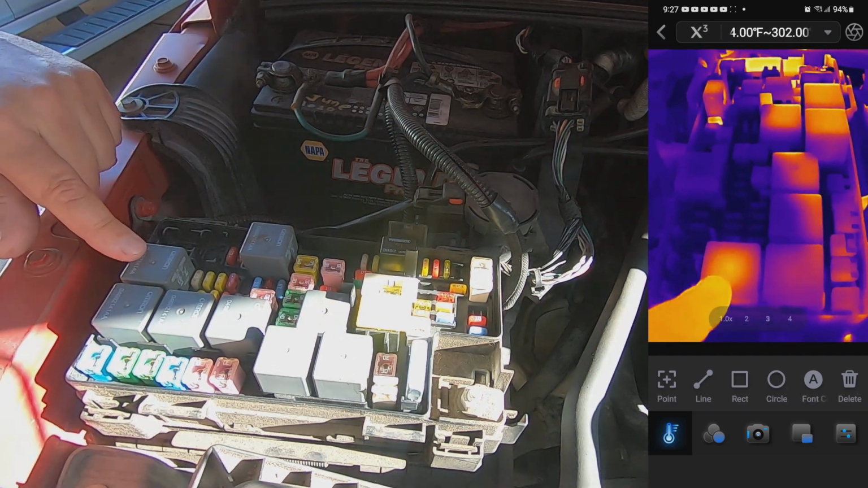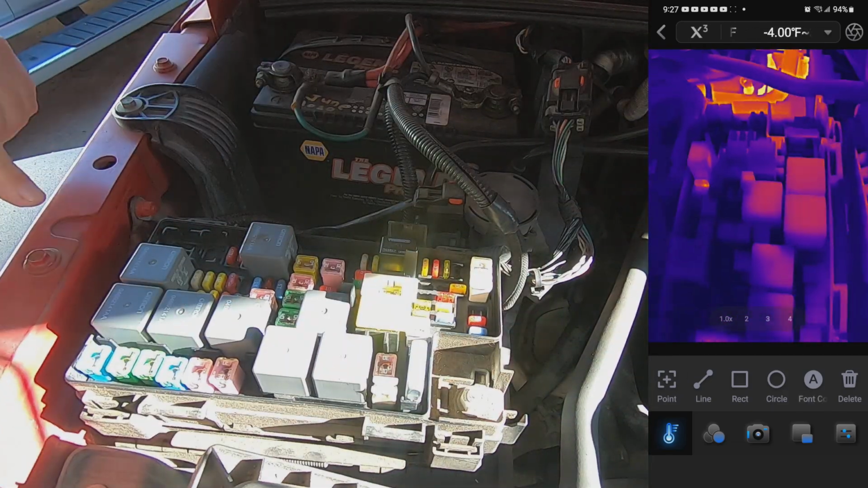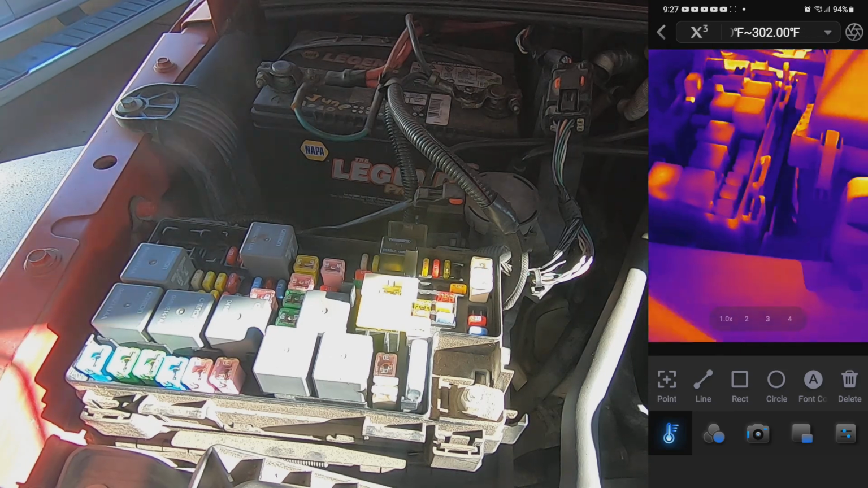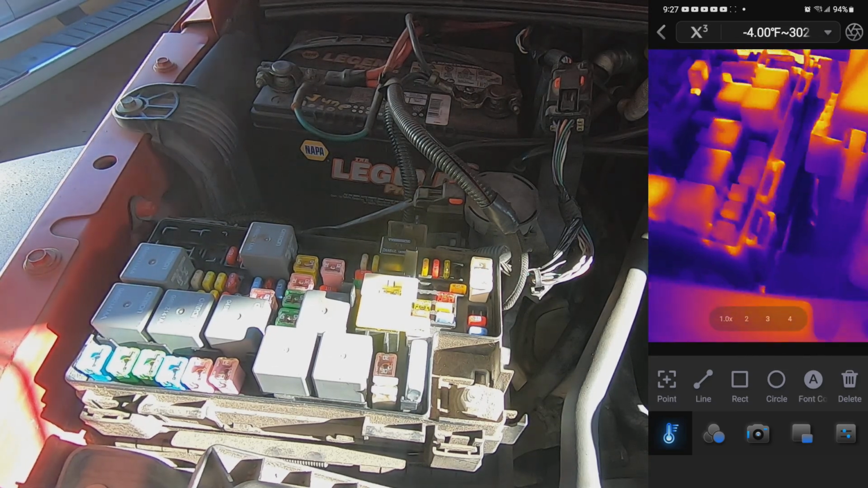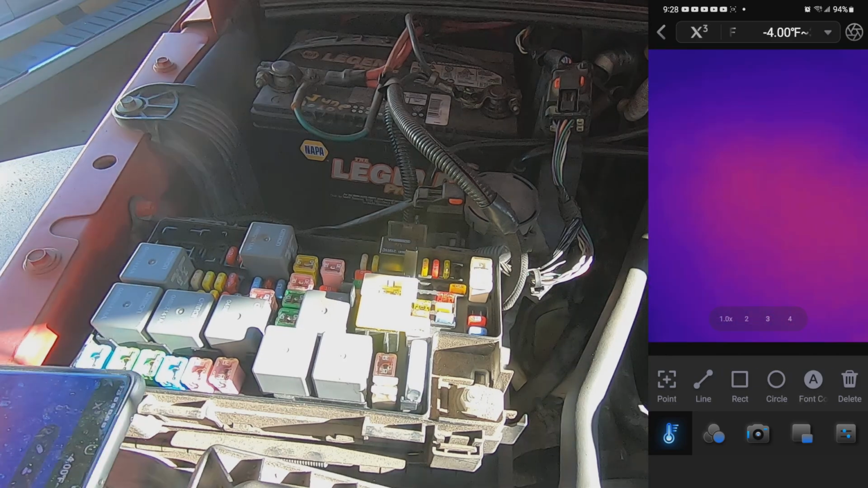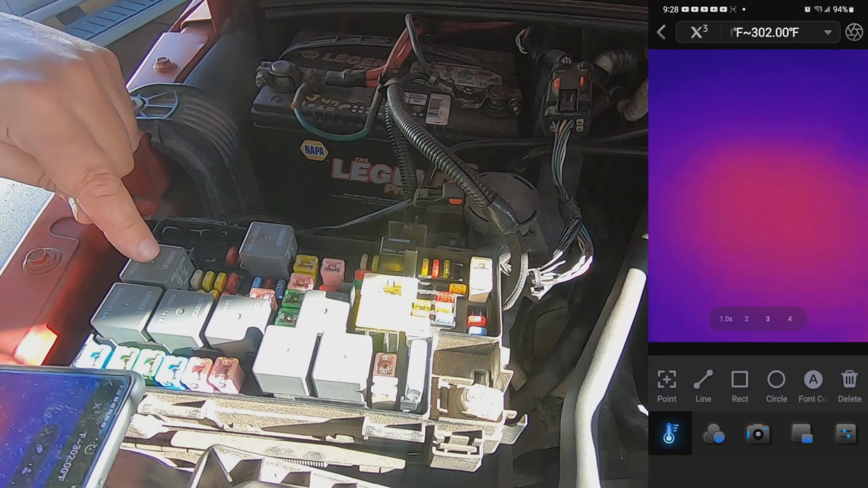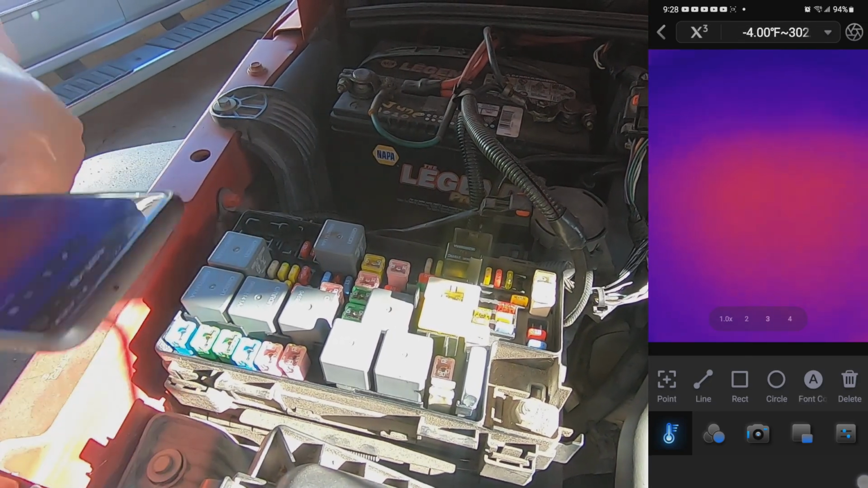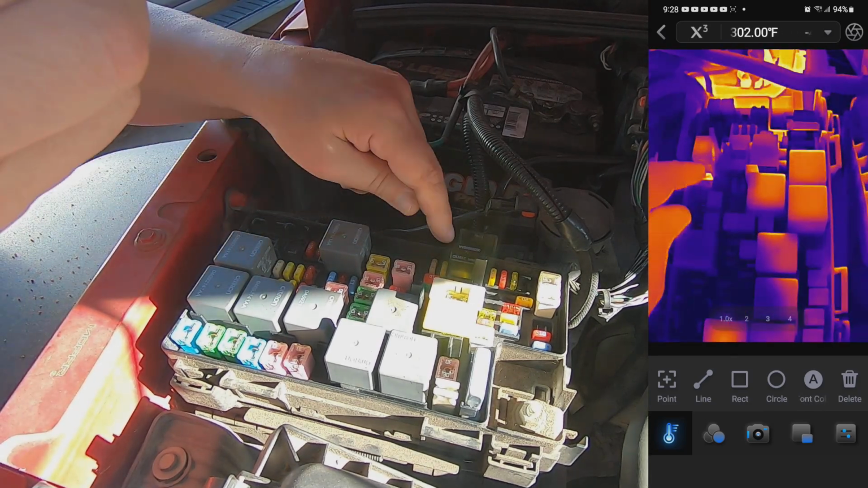We'll see what relay this is. Probably the auto shutdown relay if I had to guess, but give me just a second. I'm gonna figure out what relay this is, or what that fuse is and what that relay is. Yeah. So this relay is the auto shutdown relay. So the relay that's got a little bit of heat going on right there. Auto shutdown relay.